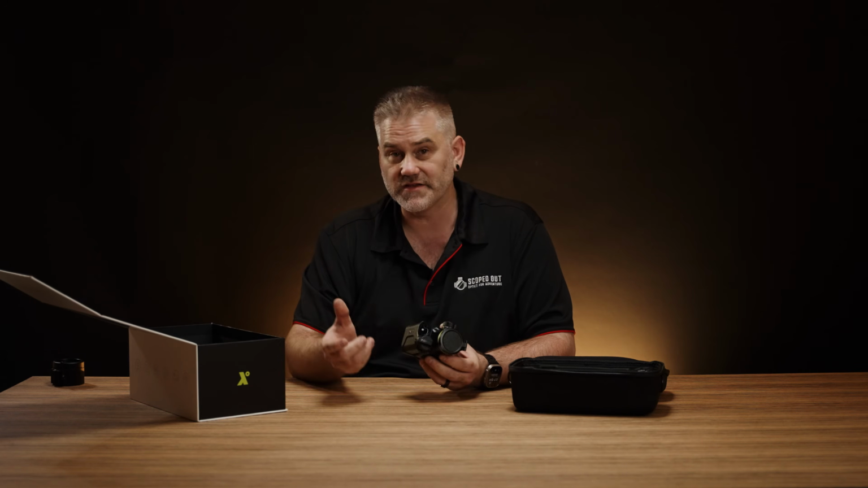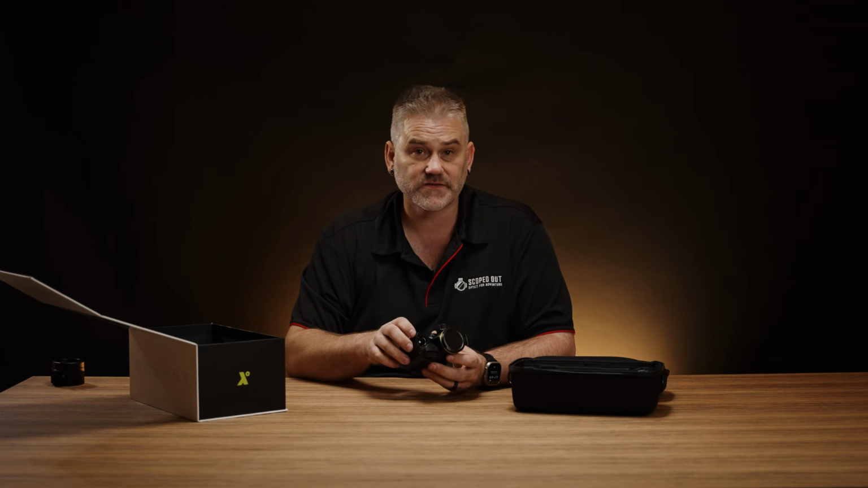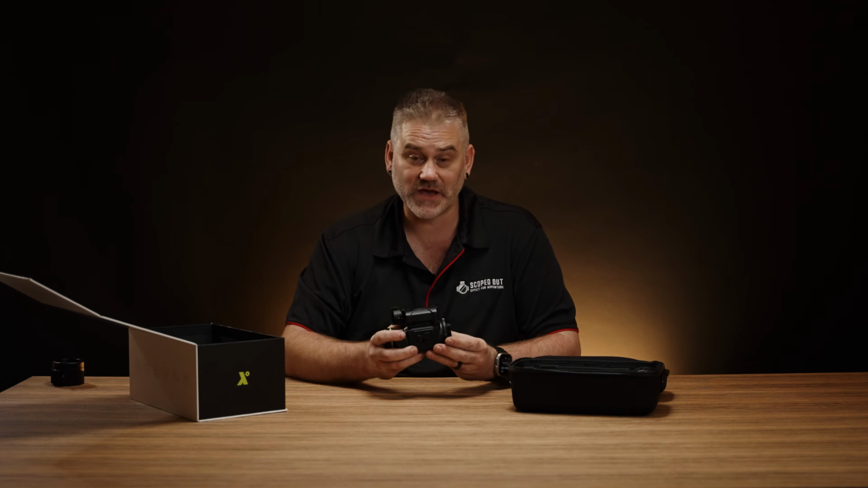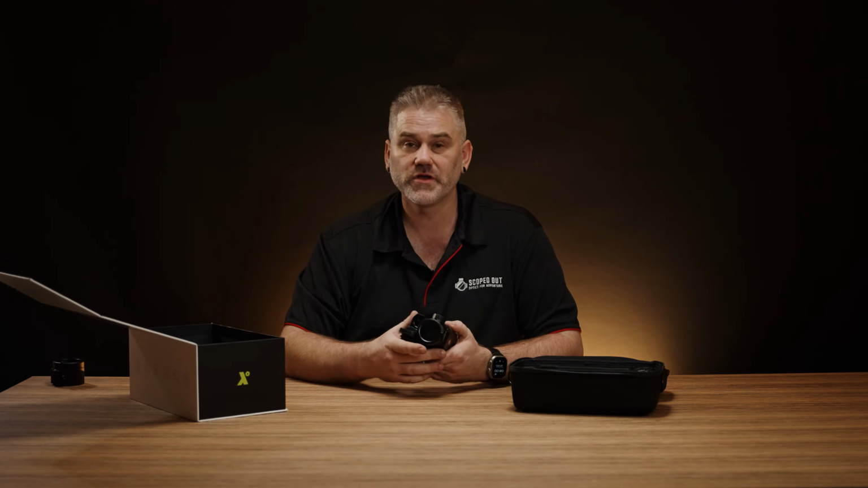There's a 50mm version of this sensor here, as well as a smaller sensor, the 384 sensor, with a 25mm lens and a 35mm lens. You can also get a non-LRF version, which will be a little bit smaller than this one as well. Now they are light. You notice that pretty quickly. They are a magnesium housing, so very lightweight material, and nice, compact, small. It's what you want in a clip-on.